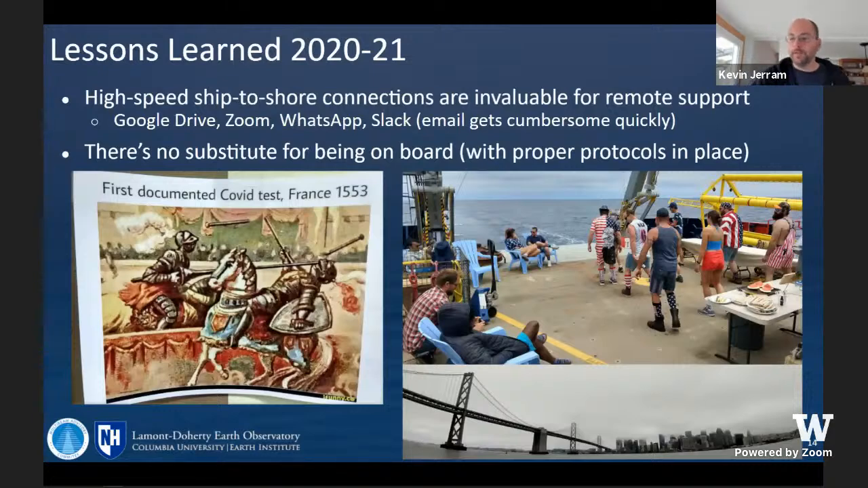Finally, the high-speed data connections continue to be just invaluable for remote support. We really appreciate the techs' willingness to try new ways of sharing data and communicating, because obviously email gets cumbersome. There's still no substitute for being on board. We had a great time on Sally Ride with the hot dog eating contest and line dancing. So thank you for making that happen and getting us out there safely, following protocols.